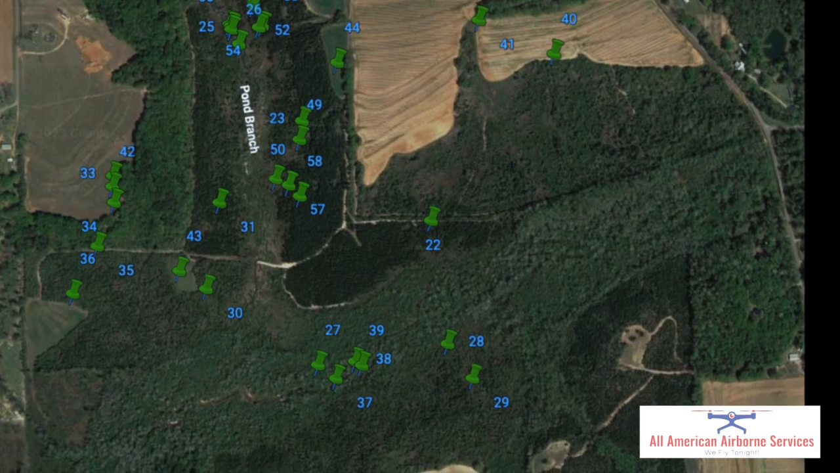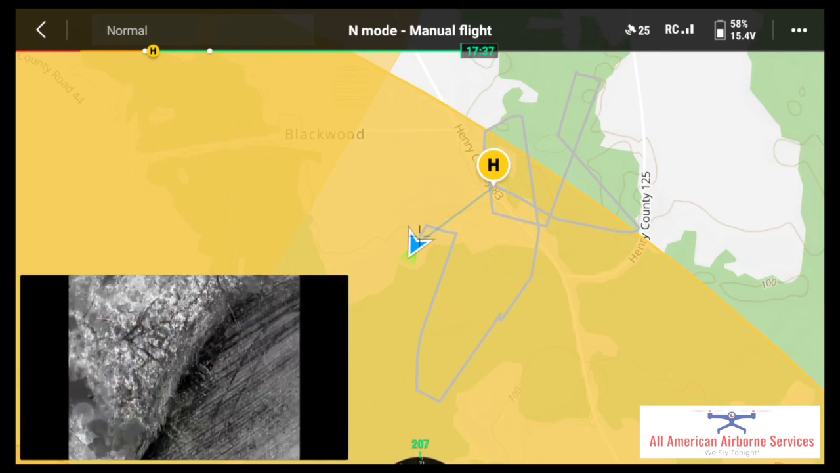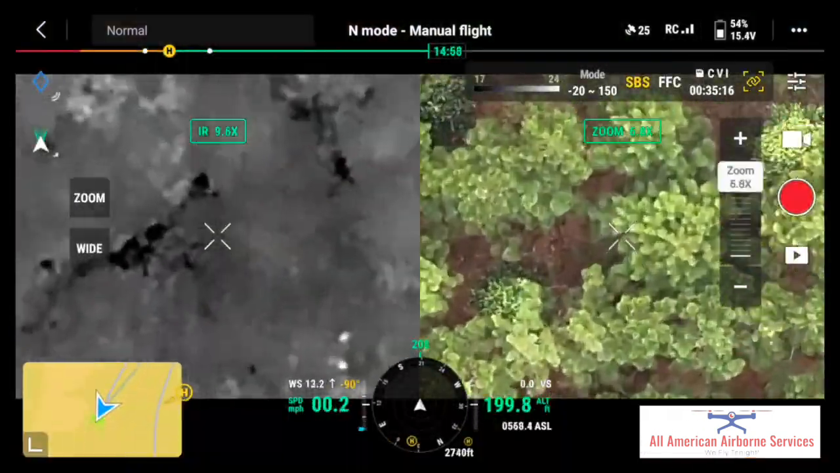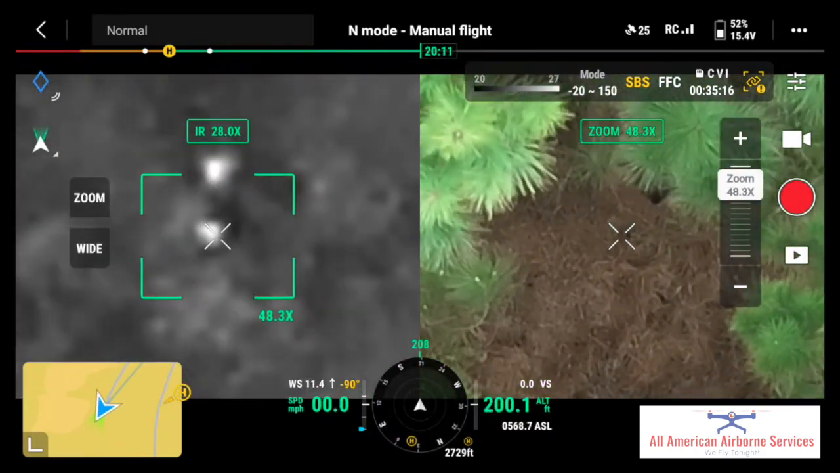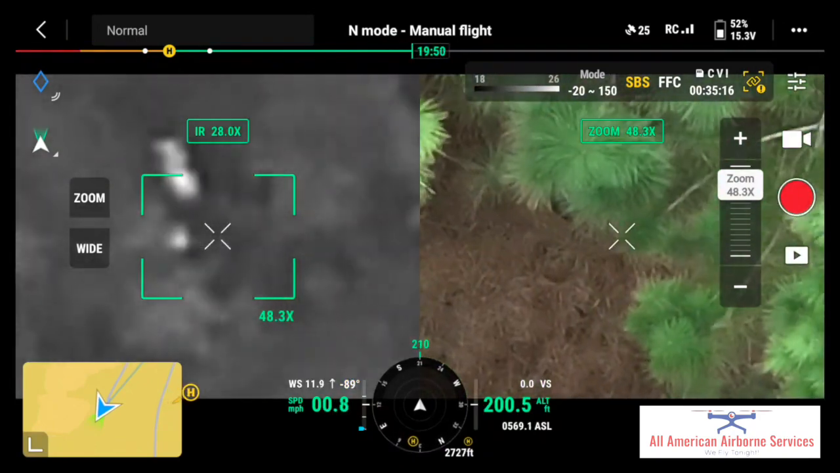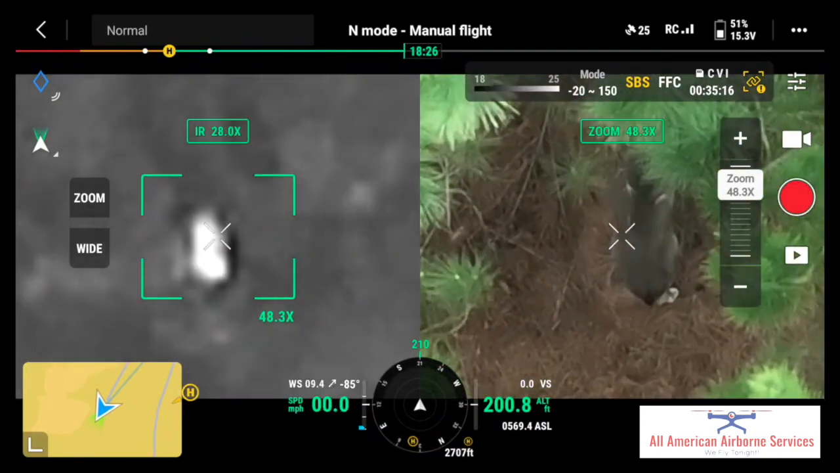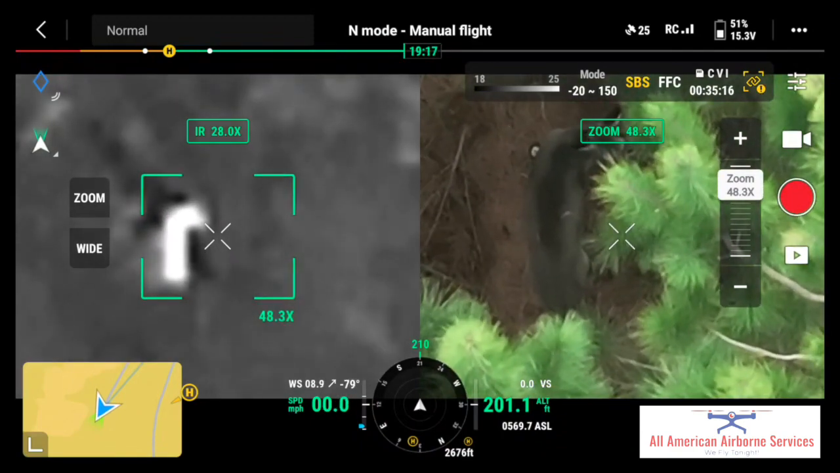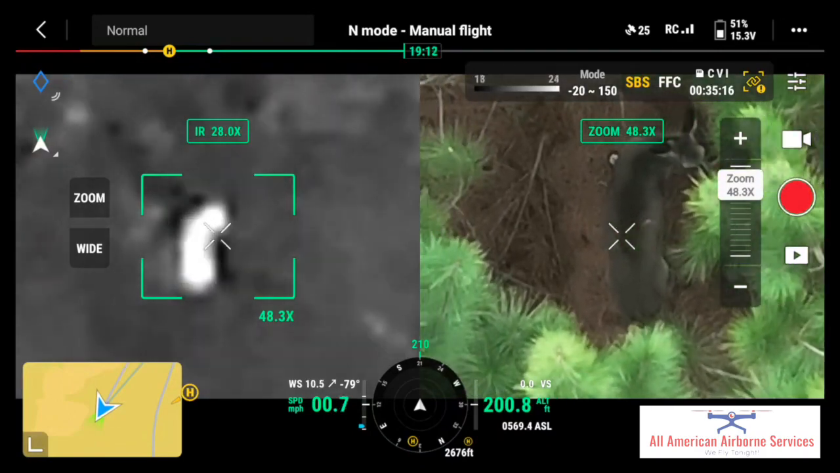I started across the road, but then really quickly realized that there were not going to be any deer over there, and so I started heading on the other side. And you'll see me fly along here, and I quickly find a deer here. What I have to do is actually back up the drone so that I can peek through the hole. That's what you see me doing there to find the deer, the doe that's sitting there in the planted pines. So that's what we're looking at there.